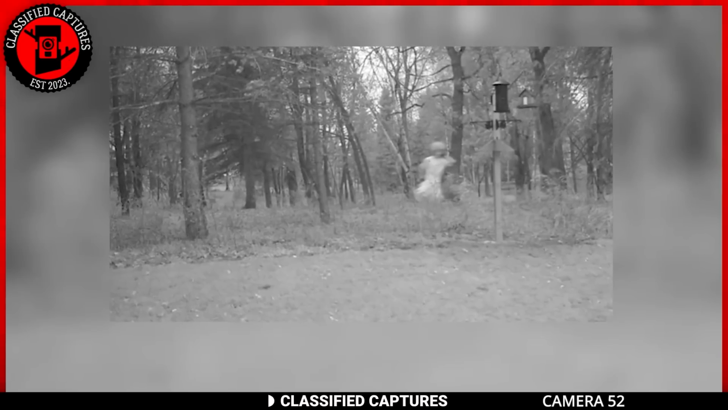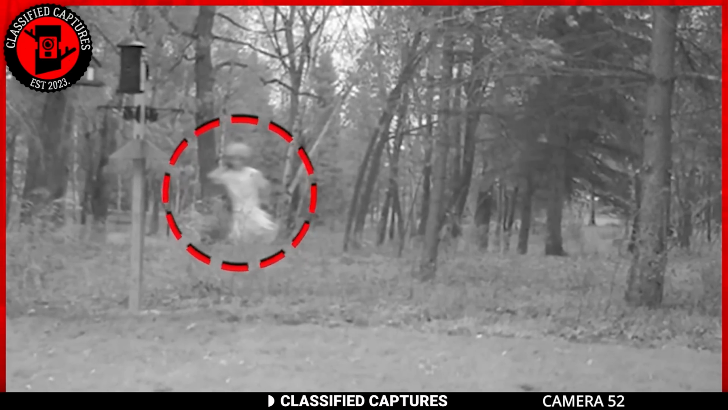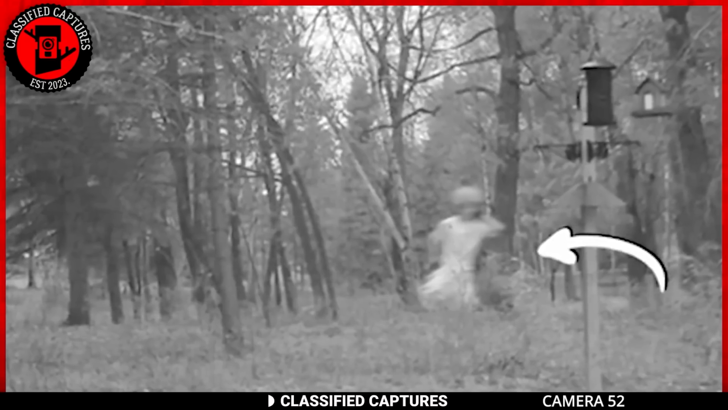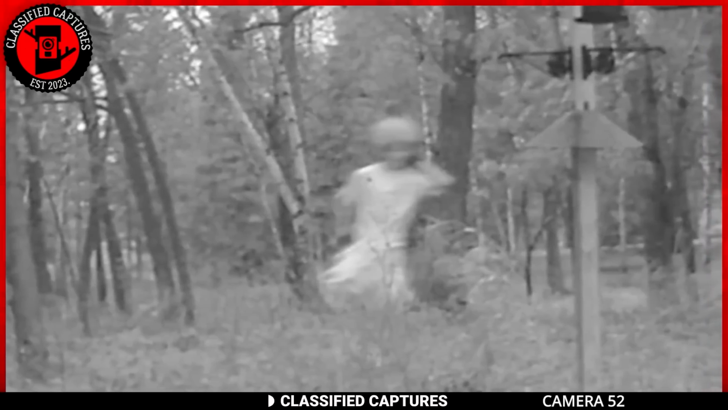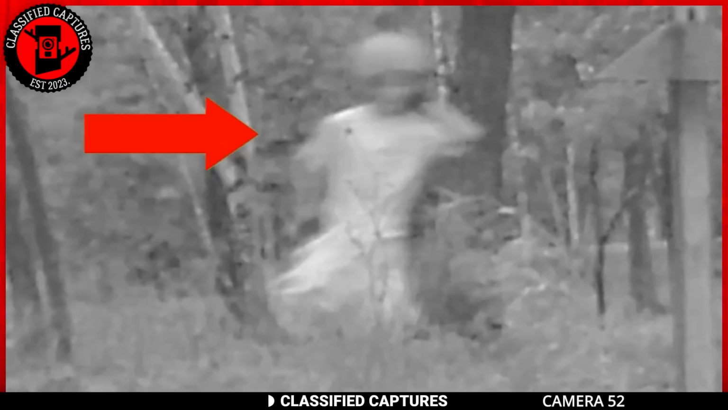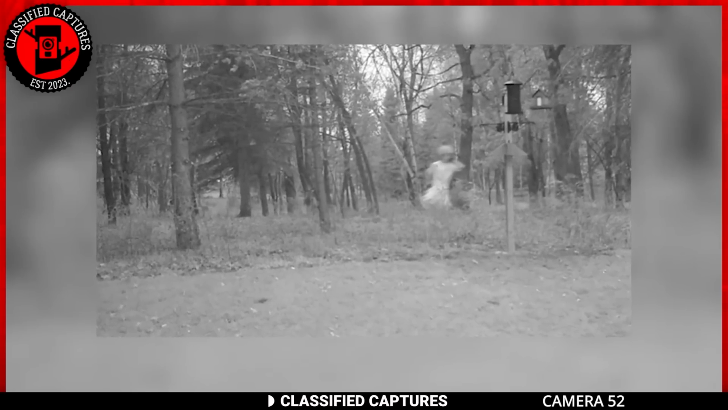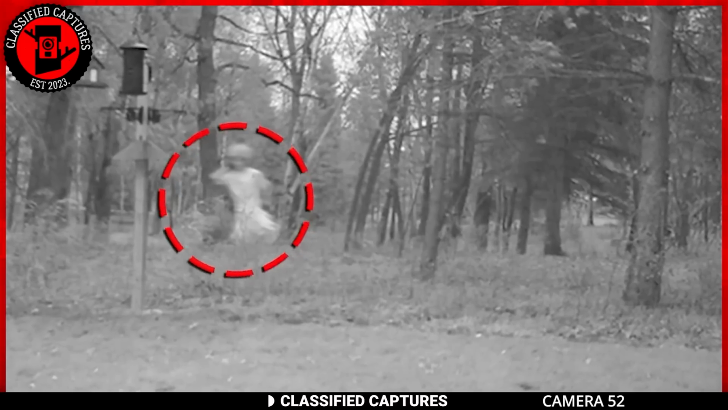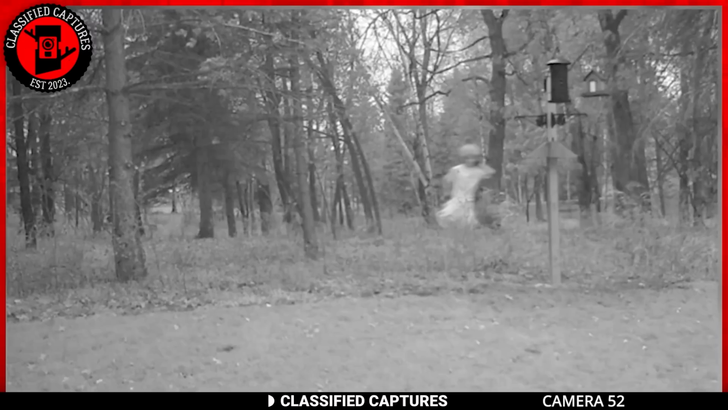Others, however, thought it was just a person running, which could explain the ghostly appearance of the figure in the image. It's interesting considering the possibilities of what this could be. Trail cameras often capture wildlife, but sometimes they seem to pick up things that defy conventional explanation. This particular image adds to the growing collection of mysterious sightings captured by such cameras.